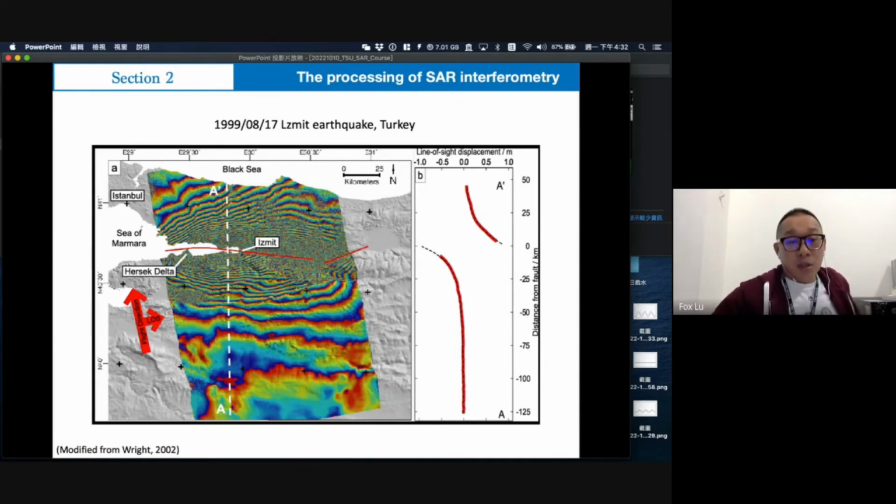fault in Turkey. And then we can use this information to quickly know more about this earthquake. That's why in recent years, radar satellites have become a powerful tool to monitor earthquake events. And for almost every earthquake event, we immediately process radar images.